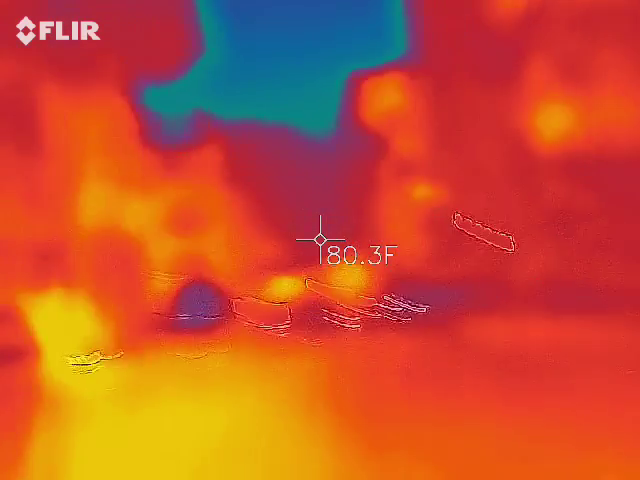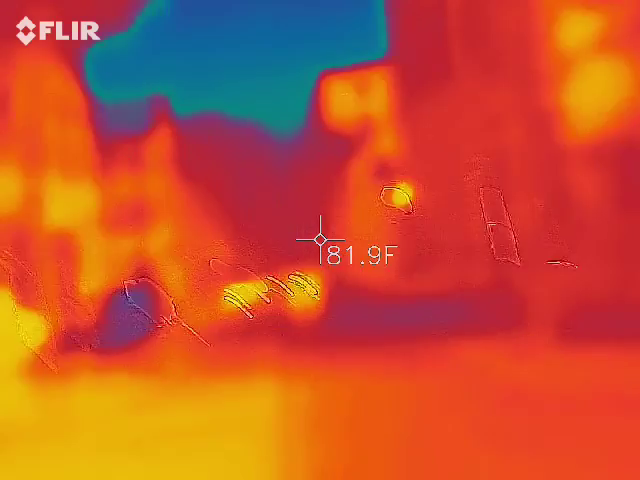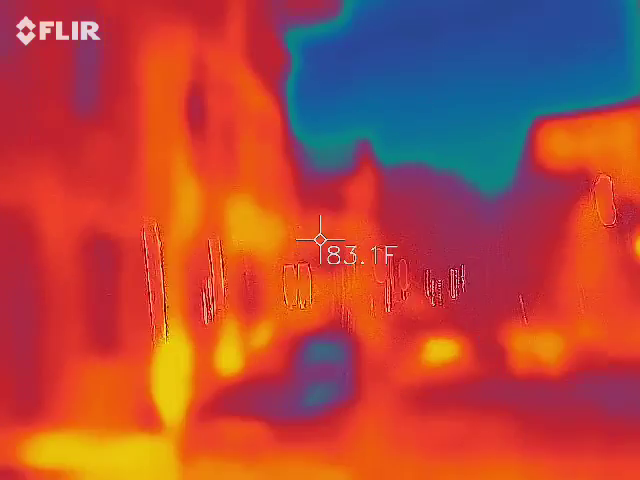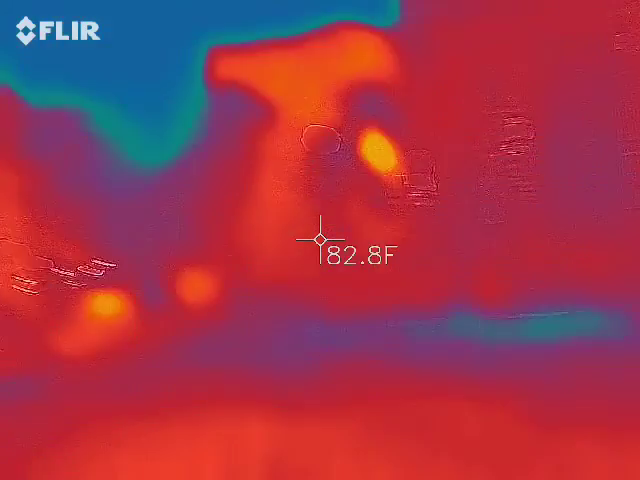Charlotte's only 3.5 hours, and Atlanta's 5.5. You got Clemson, USC, the Gamecocks. The Citadel. River Dogs is double A baseball, or triple A baseball, something. And then you got hockey, the Stingrays.